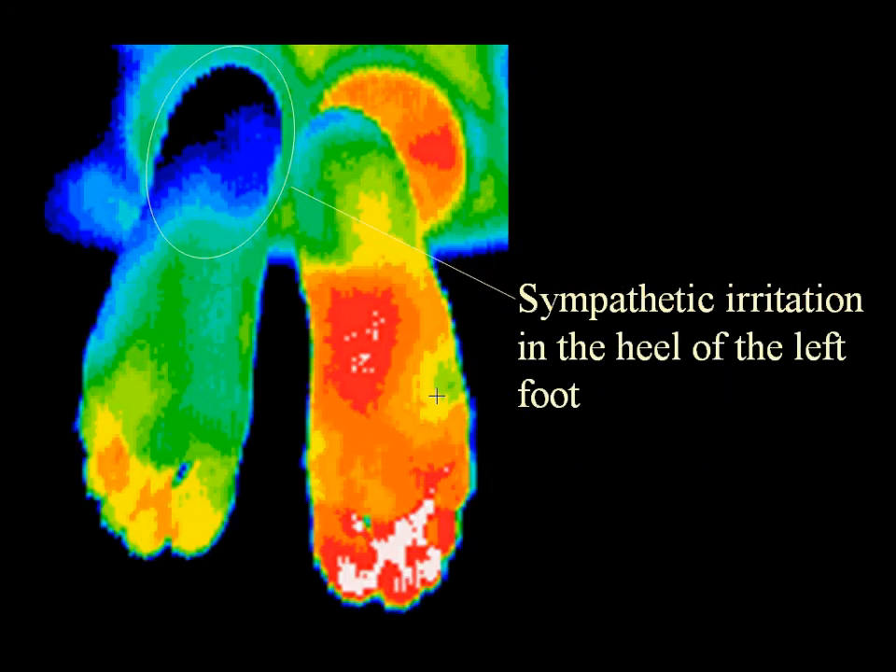Although this hypothermic pattern resembles an S1 radiculopathy, it is a sympathetic reaction to the pain caused by a bony spur on the left heel. The hyperthermia in the right plantar foot is likely to be a result of a long-term weight transfer off the left heel.